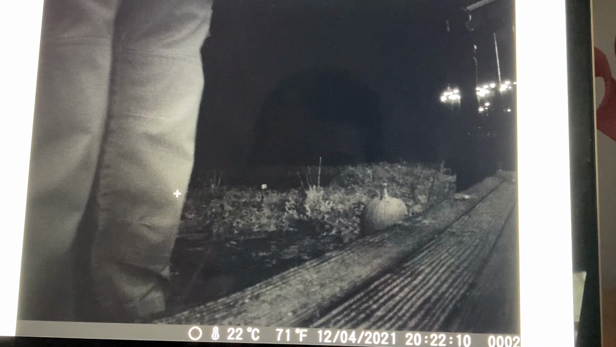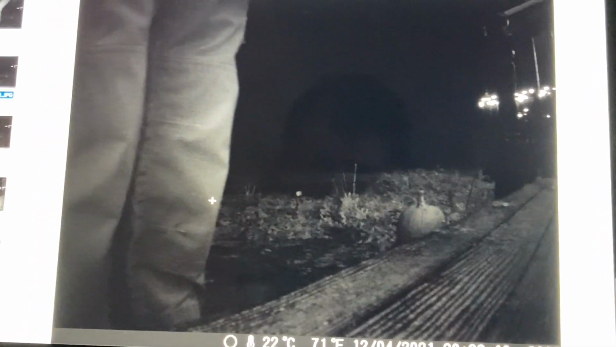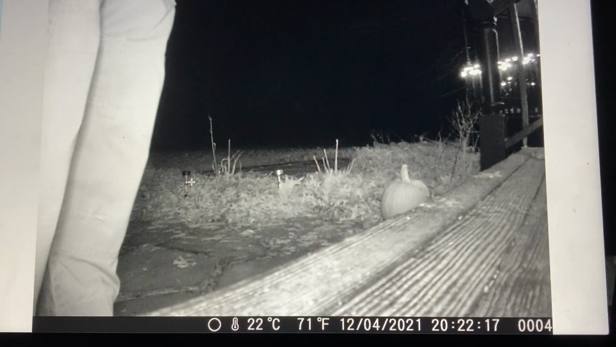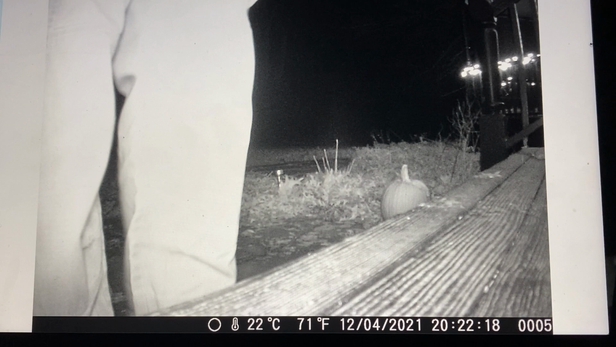Yeah, so to start off, let's move you guys a little bit this way and a little that way and down and up and over. Alright, so this is a pumpkin that you see that's been there for a good amount of time since Halloween. So I'm just going to scroll through. Those legs that you see currently are mine. I was setting up the game camera.